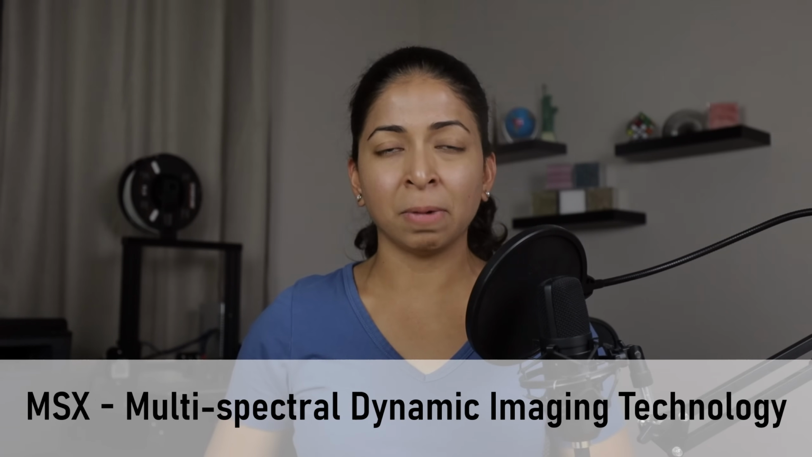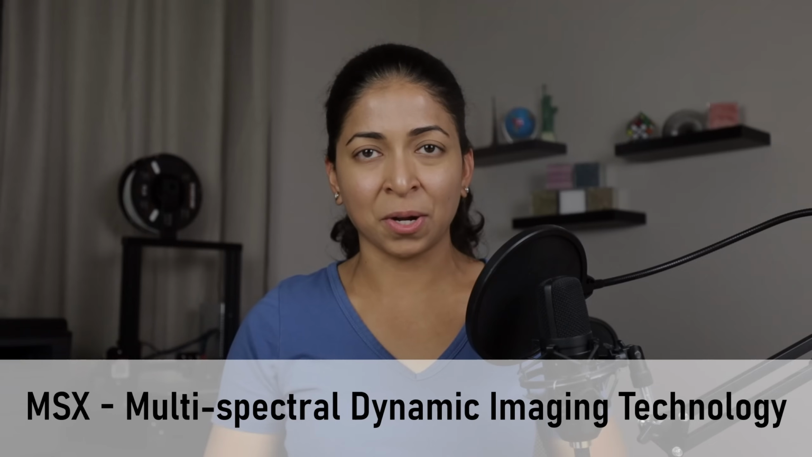Both the Gen 3 and the Pro devices have two cameras, one for visible light and another for infrared. The images are overlaid with MSX, or multi-spectral dynamic imaging technology. This enhances thermal images and makes them more recognizable.